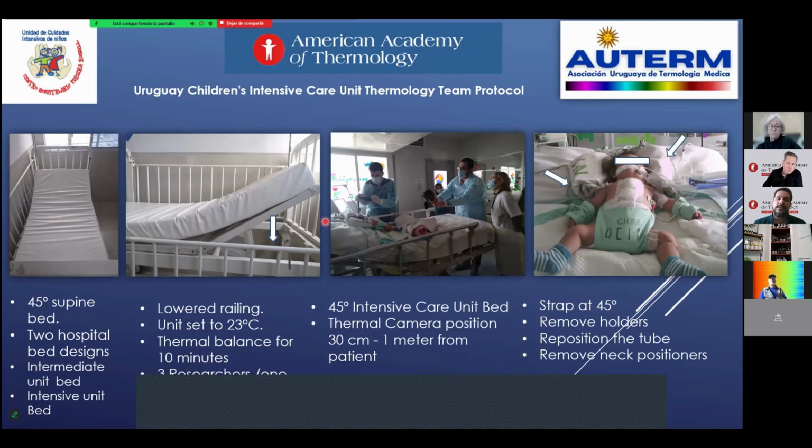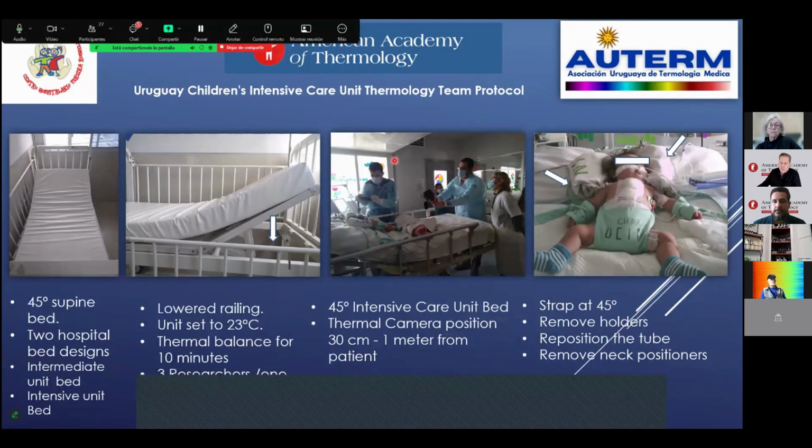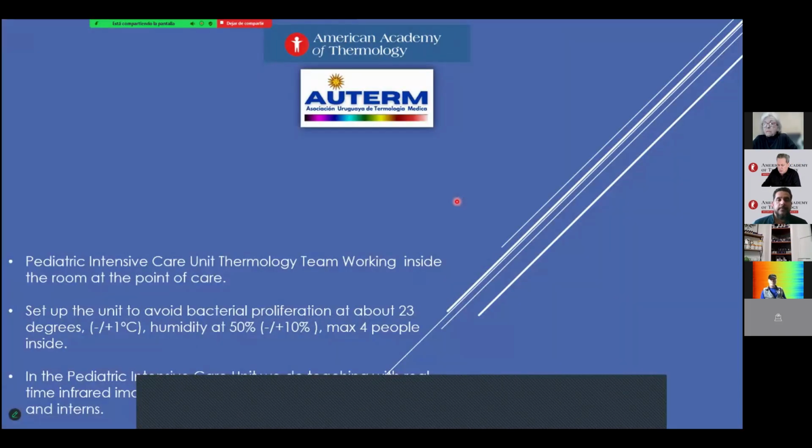The maximum number of researchers inside the unit at any moment is three, and one parent, by the design of the units. In the pediatric intensive care unit, more of the thermology team work inside the room at the point of care, as you see in the pictures, and a setup unit avoids bacterial proliferation.